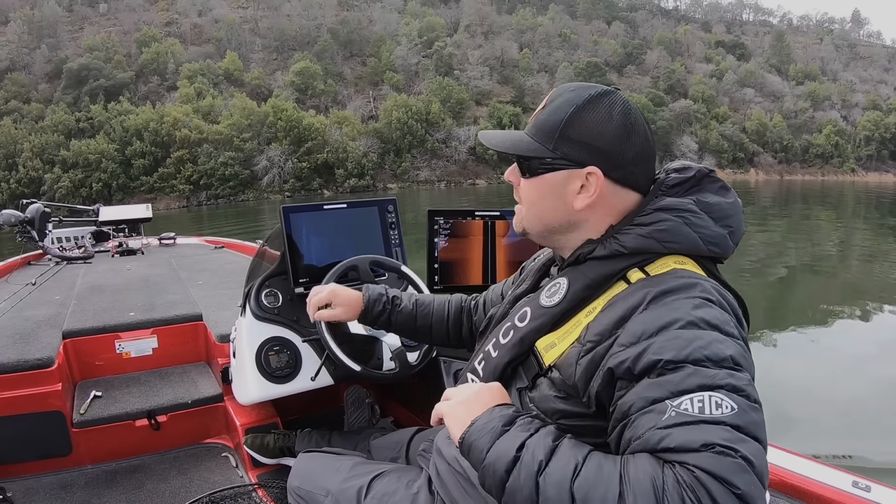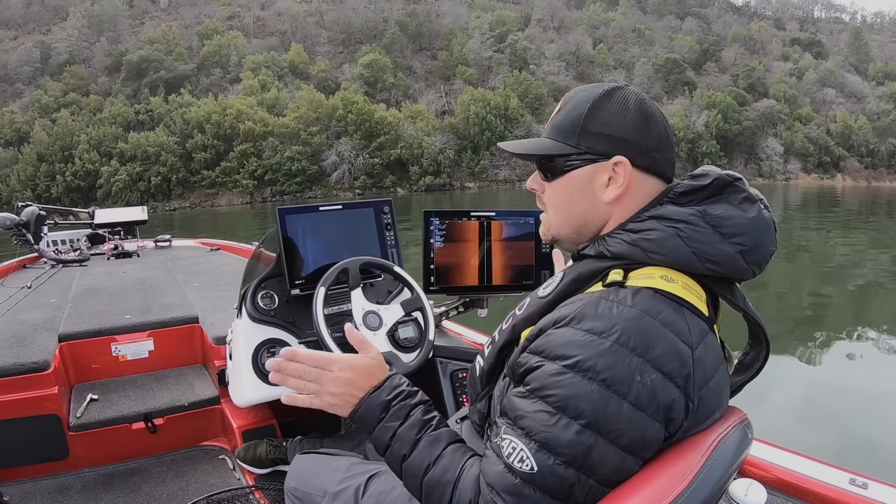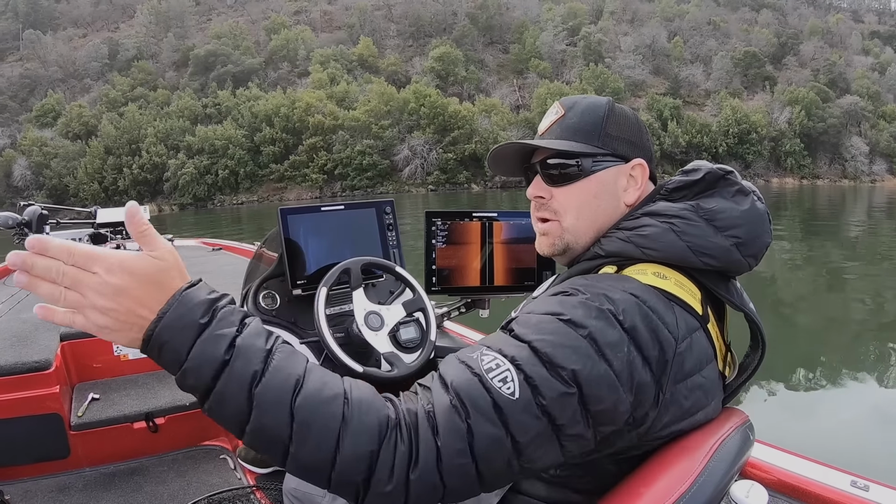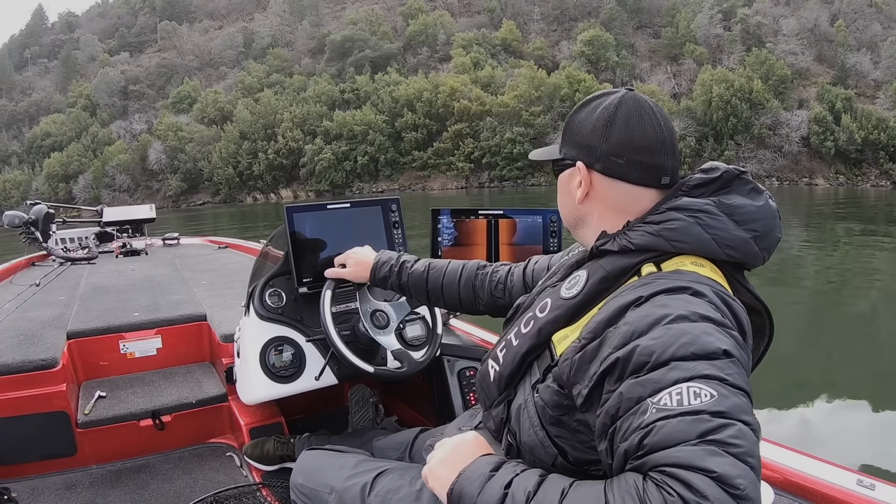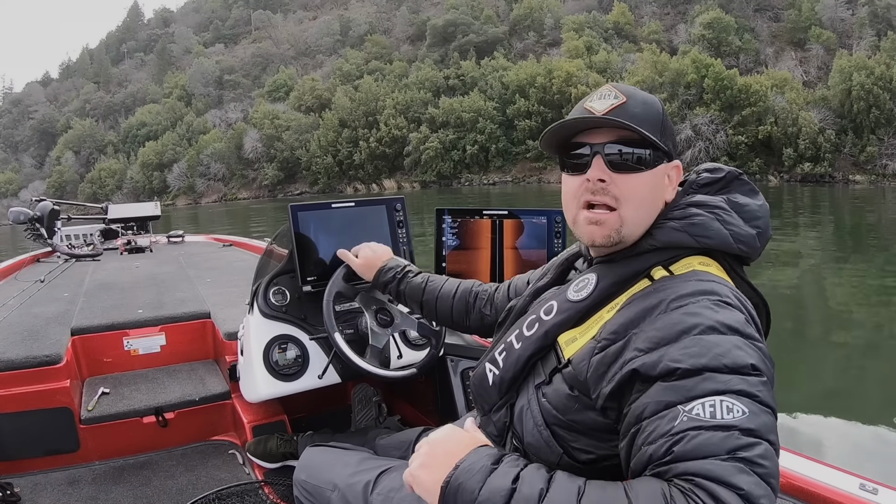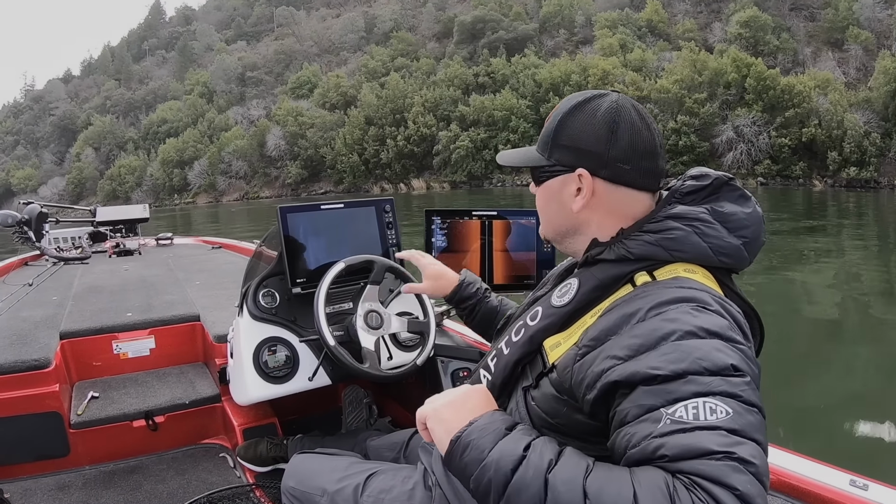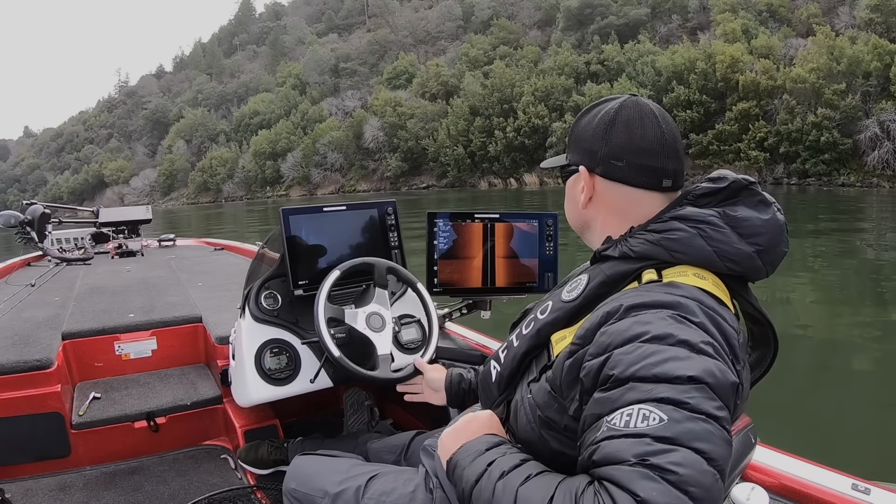Okay, so we're getting a little bit closer to the shoreline. I'm gonna kind of turn broadside. Again, this transducer is shooting out to the left and the right of the boat, so I want this to hit the shoreline. Once it hits the shoreline, it's gonna pick up some of the rocks, and I'll really show you how to key in and dial in your unit to get that real crystal clear picture.